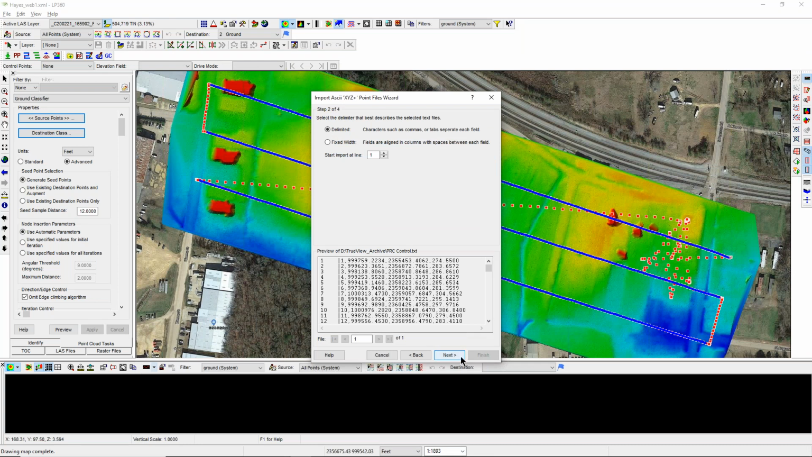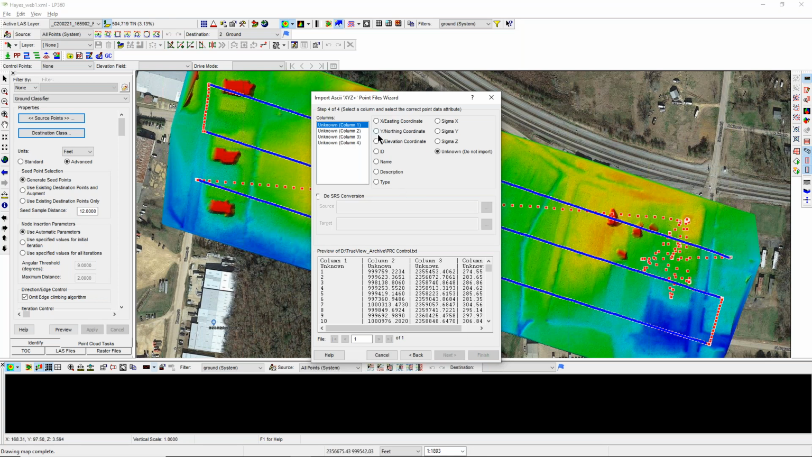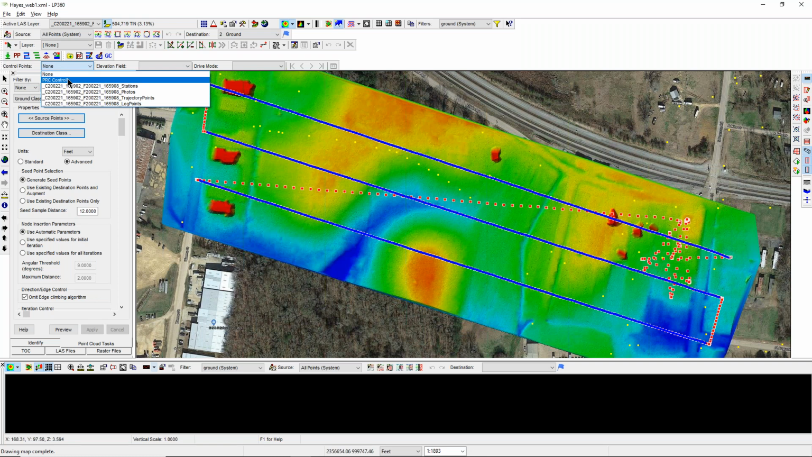And delimited, that is correct. I see my control in the bottom, so I'm good. I am comma delimited, so I'm going next. Number 1 is ID. Number 2 is northing. Number 3 is easting, and number 4 is elevation. I'm going to hit finish, and it's going to pull that in. That import's complete.